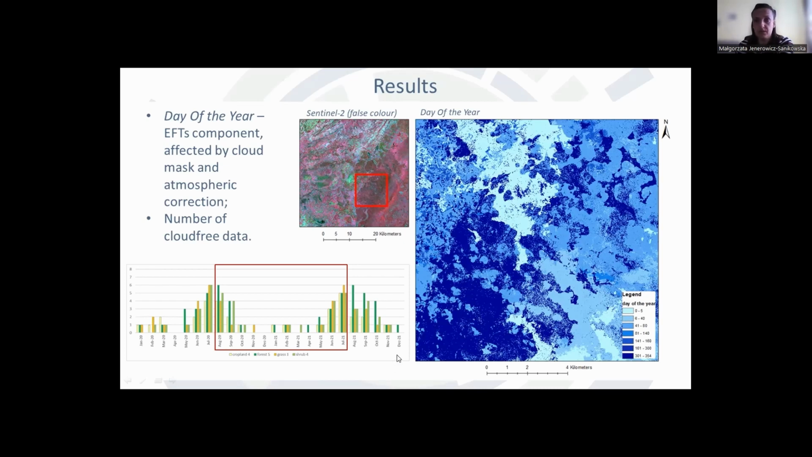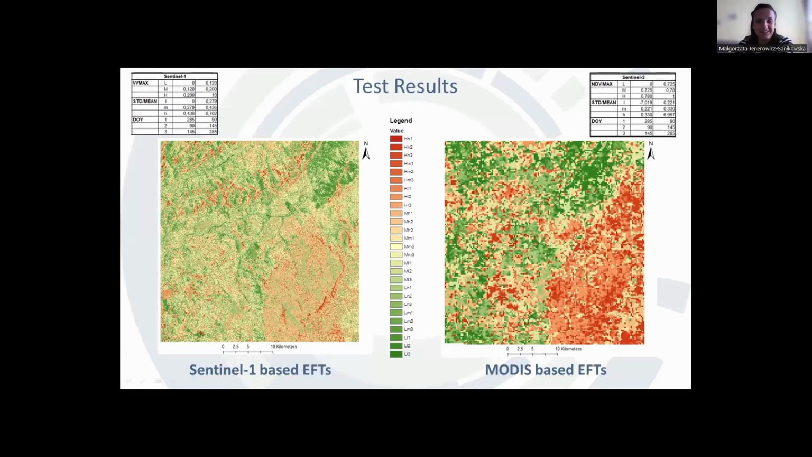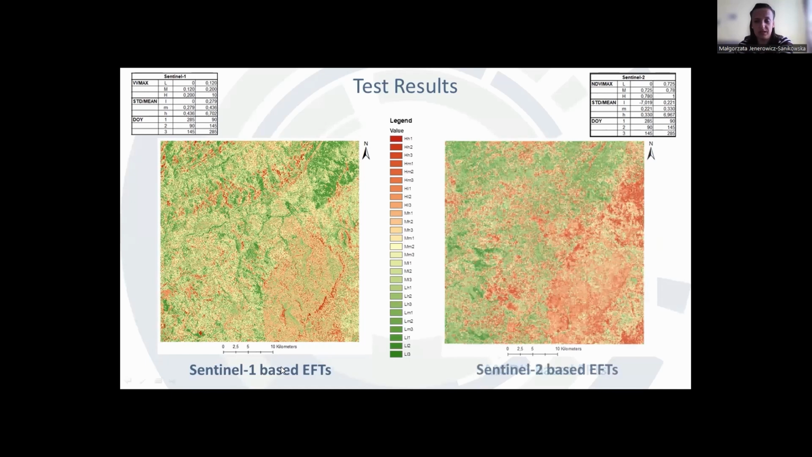Here we have the final result based on radar data with tabular information and with additional comparison with the optically derived AFT. We can observe the consistency between the results, but with the dominance of intermediate classes of AFT in the results based on radar data.